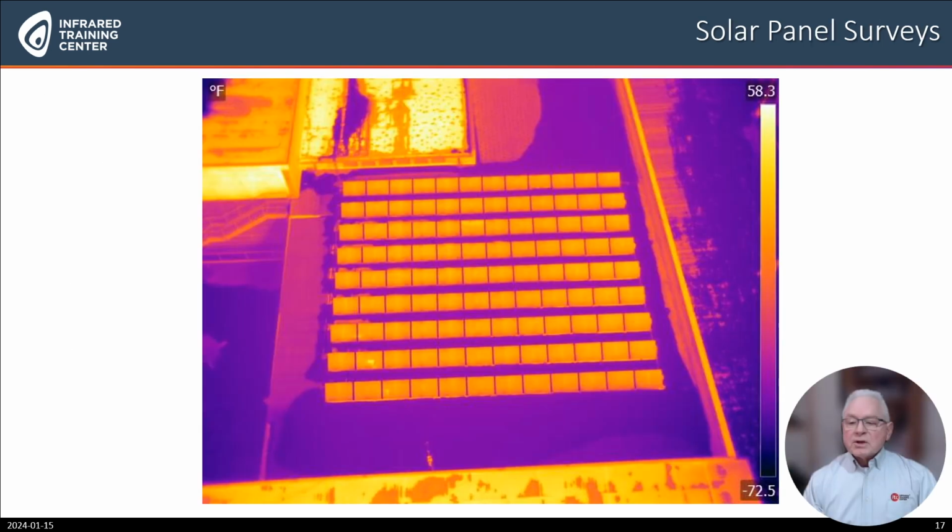Our next application will be sUAS solar panel surveys.